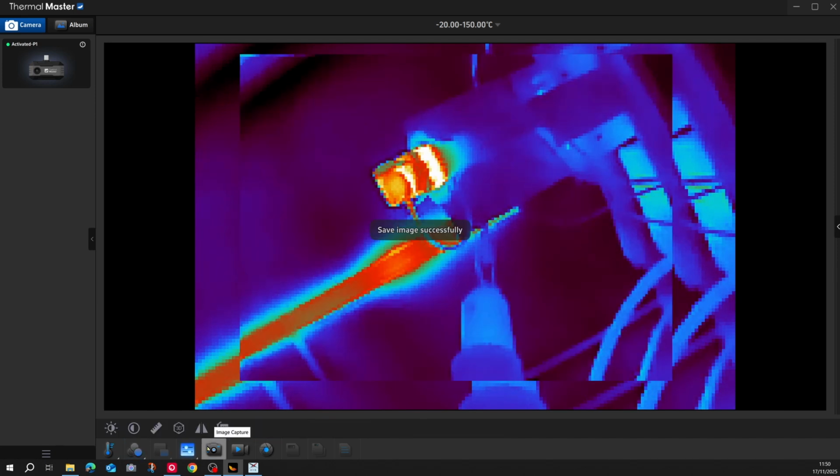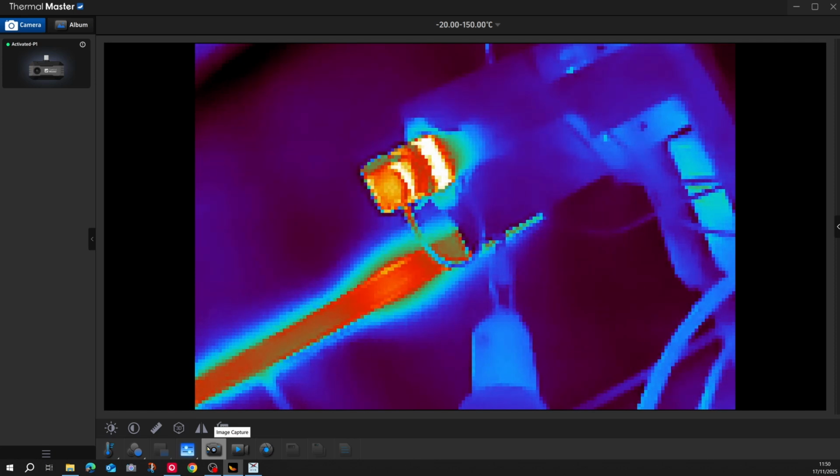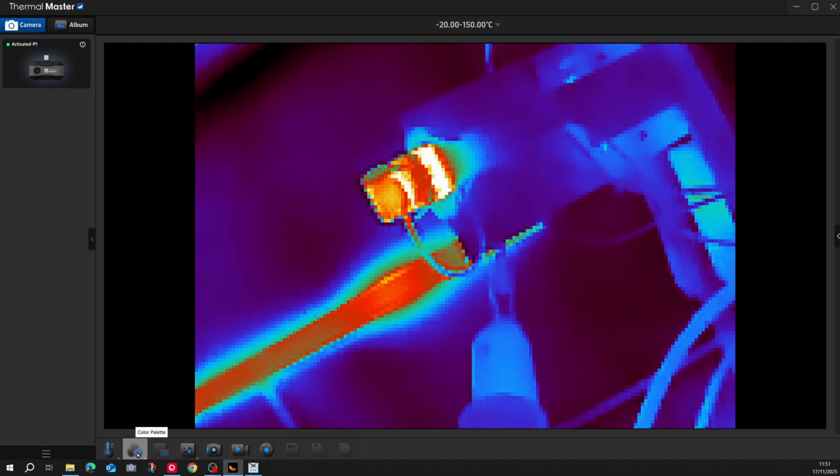You've got the settings, you've got the capture the video. So as you can see, we've just snapped a photo, and now we are doing a video on there also if we wish. And some other configurations. So we'll just simply go to this. Very much mirrored how we had it on the phone, so no real difference.